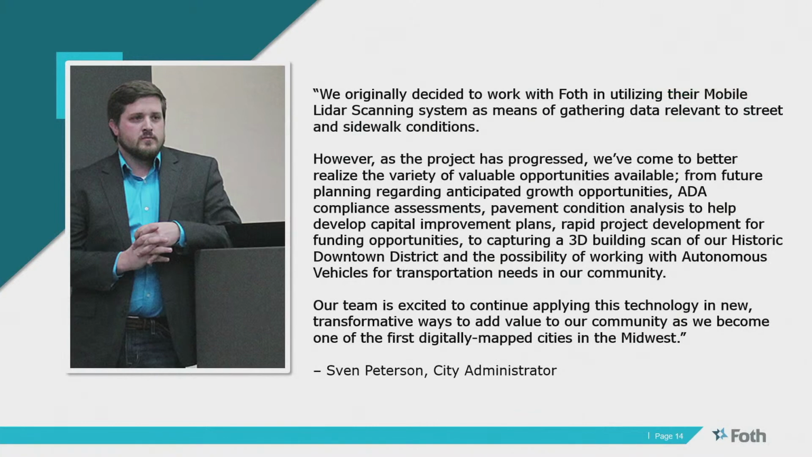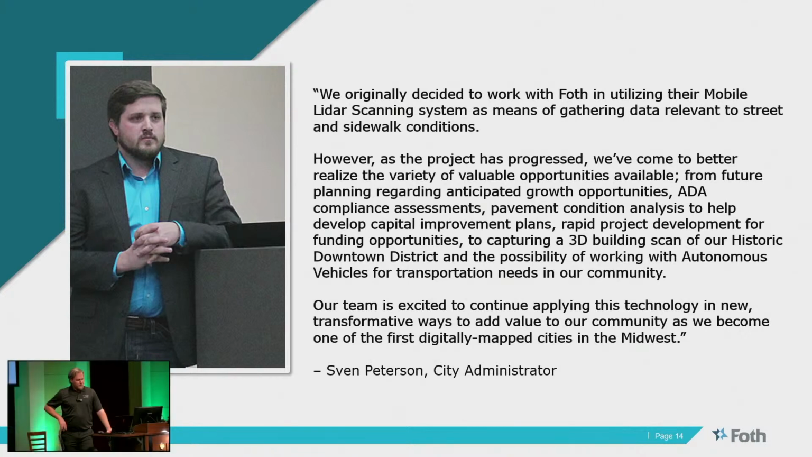And then this would be Mr. Peterson. He is the city administrator. And it's a nice little quote from him. And it goes back to things from an engineering and surveying perspective that we don't think of. But one of the things that he had thought of was autonomous vehicles.